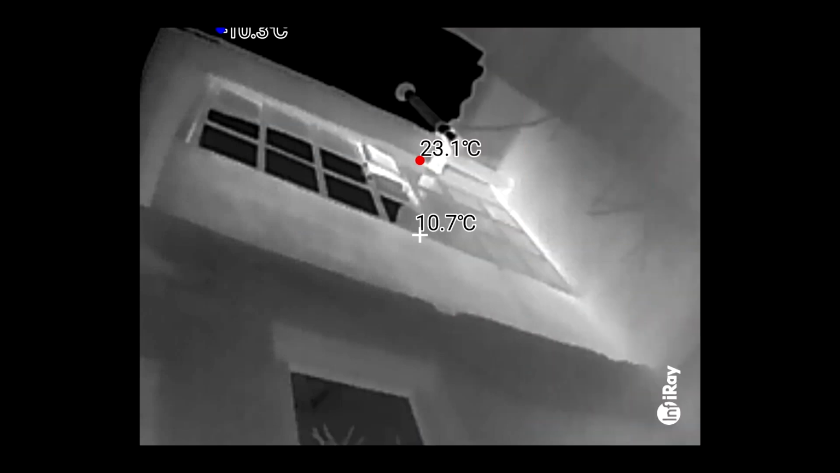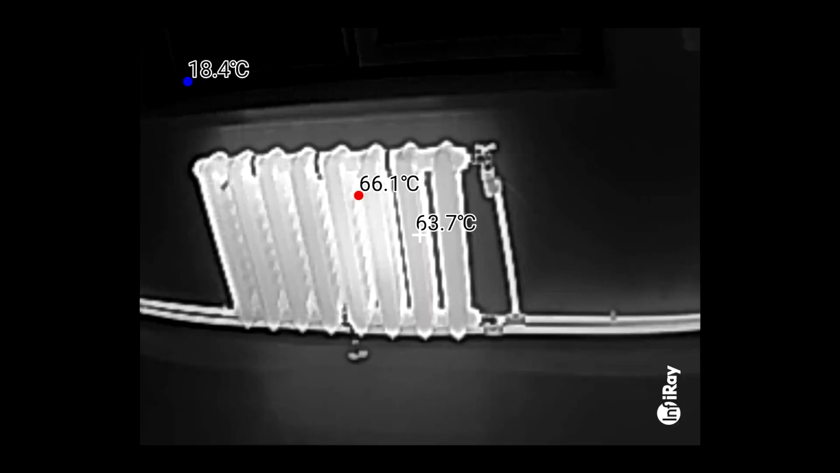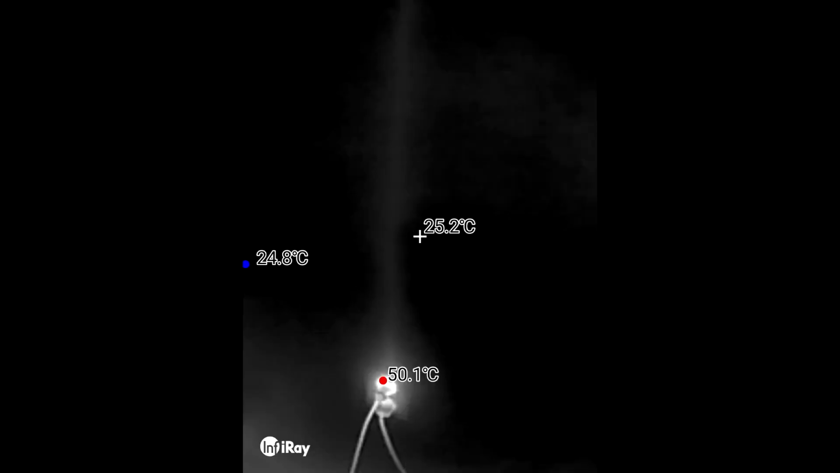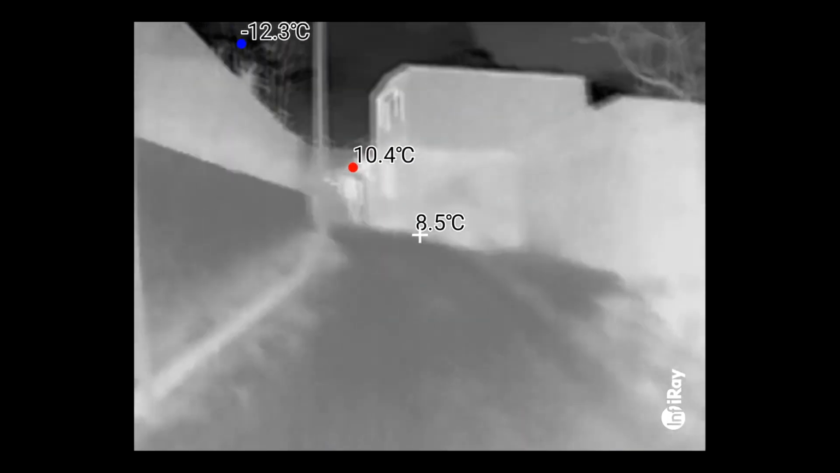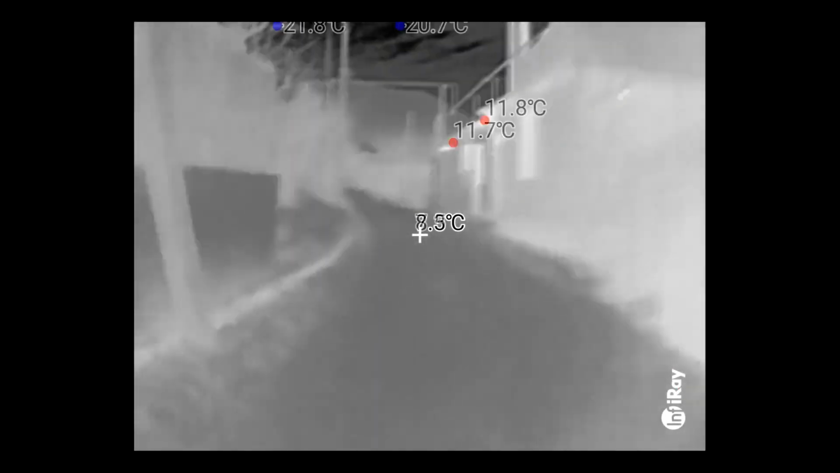What this device can be useful for. Firstly, it is thermal insulation of rooms. The device easily detects heat leaks through the floor, ceiling, walls, doors and windows of rooms. Secondly, you can find out the location of heated floors, cold and hot pipes in the wall, and the location of loaded electrical wiring. Thirdly, you can use it in the dark as a night vision device, both indoors and outdoors.